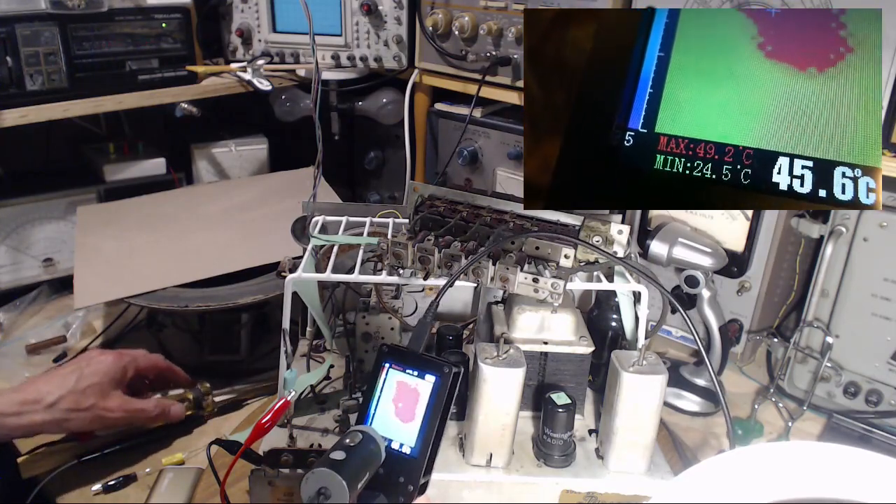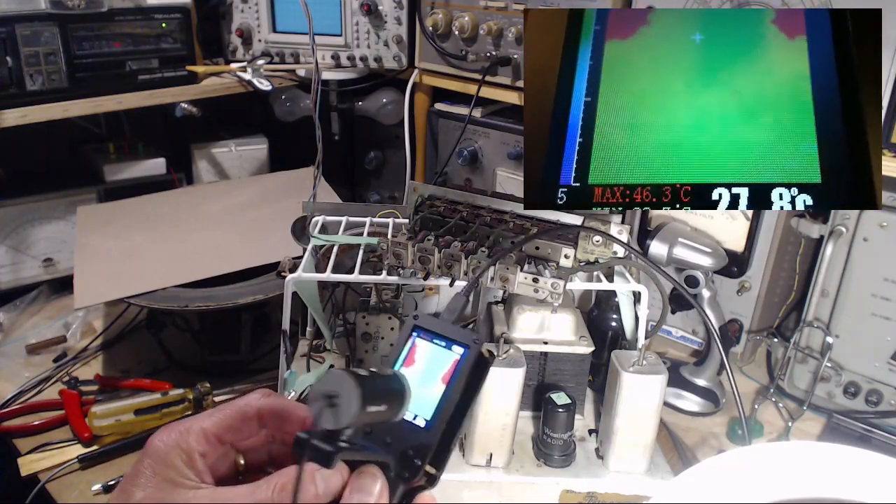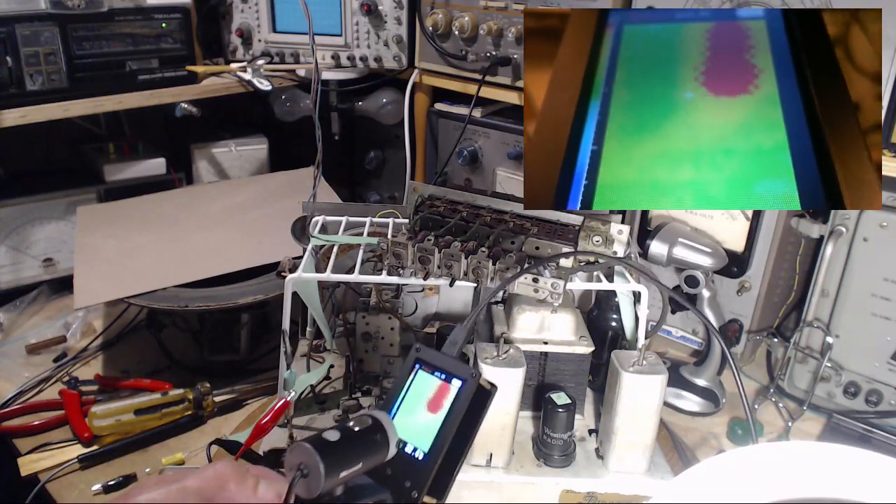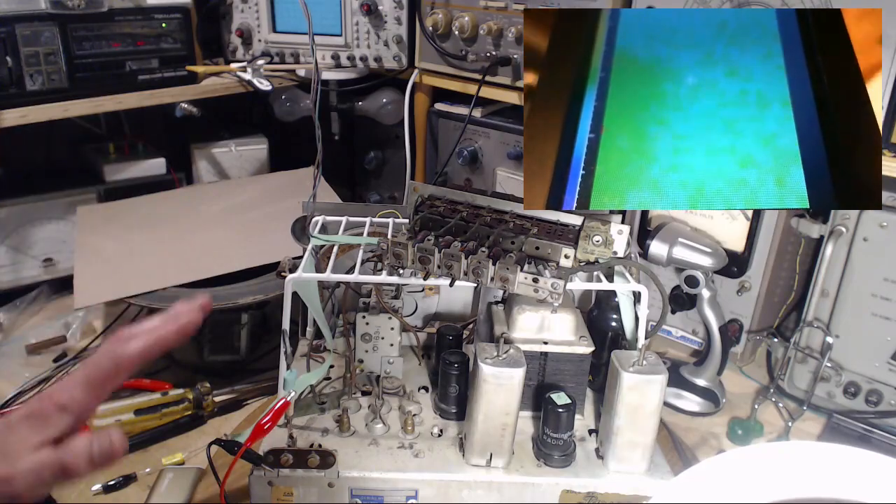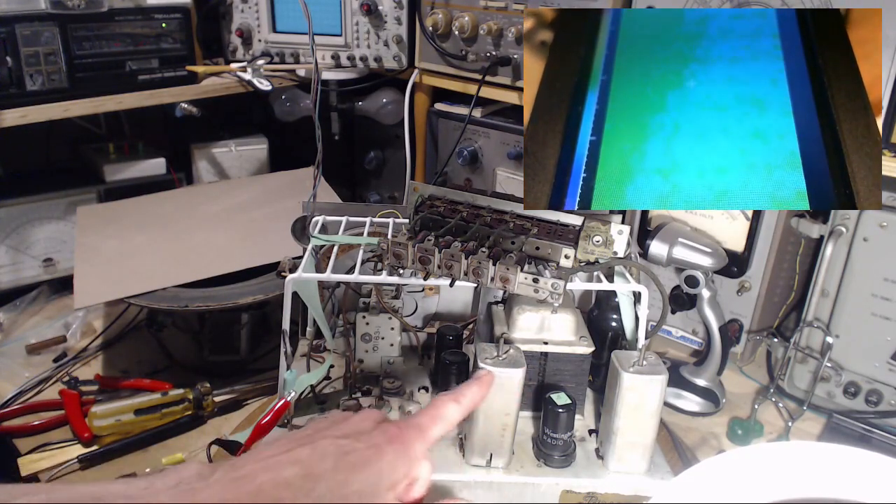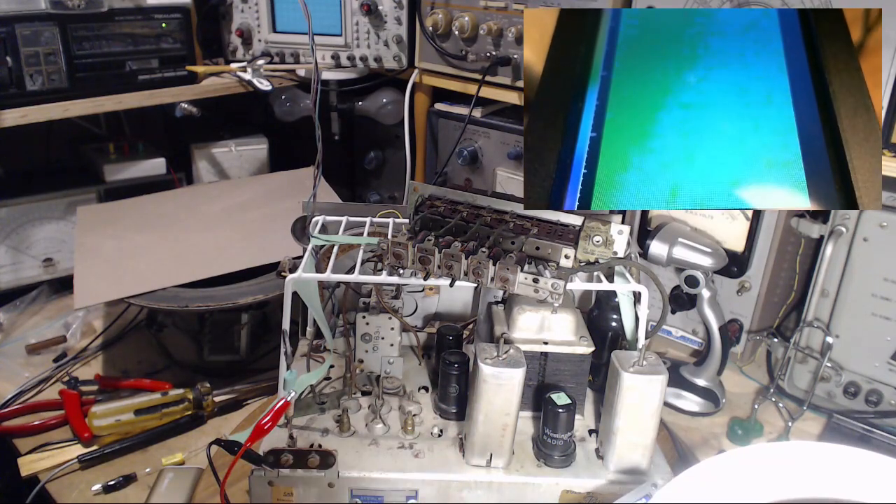The big problem is not the viewers, it's the fact that things at the same temperature don't necessarily radiate the same amount of energy. And this is a big problem with these infrared viewers. So the basic way it works is that shiny metal is going to show up much hotter.